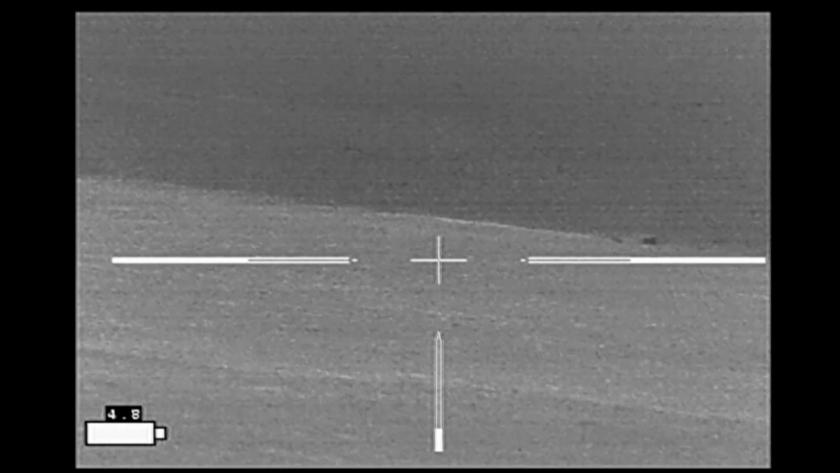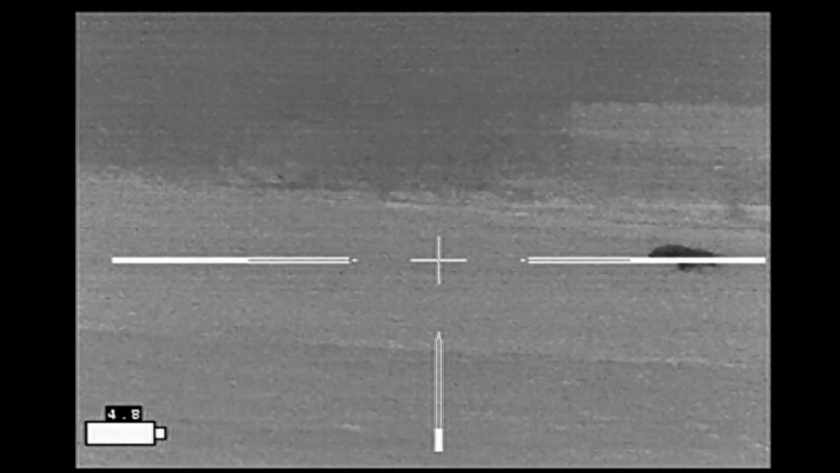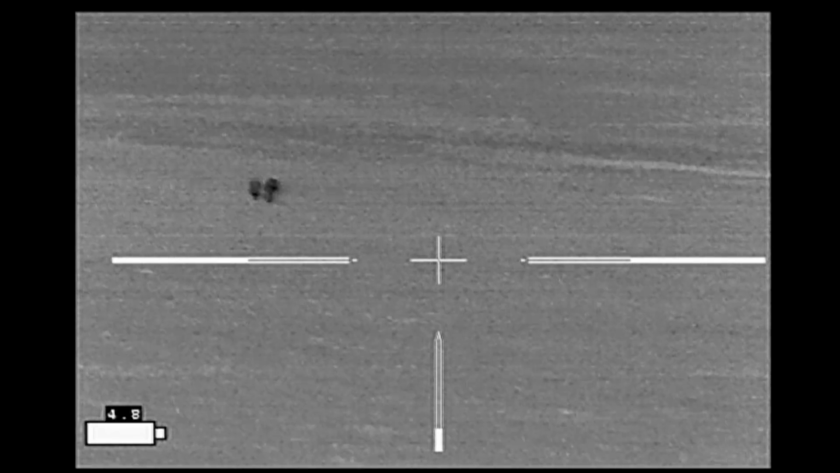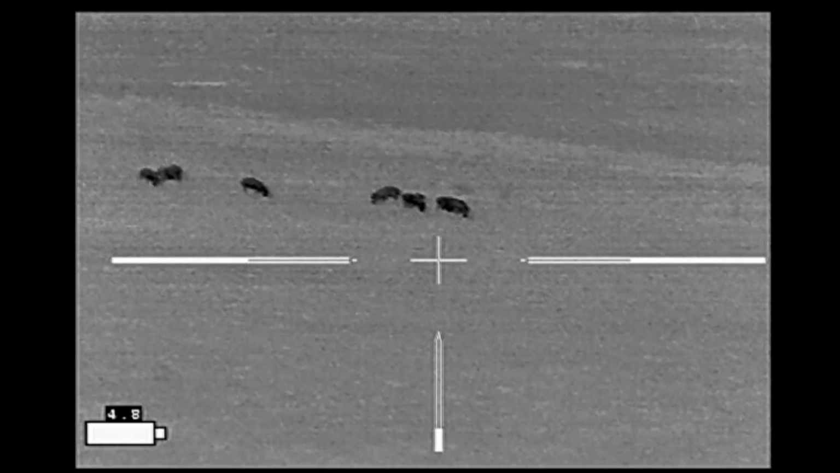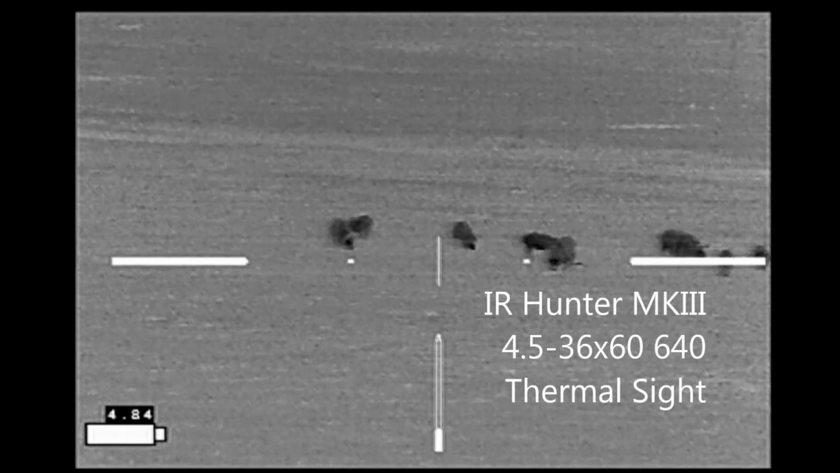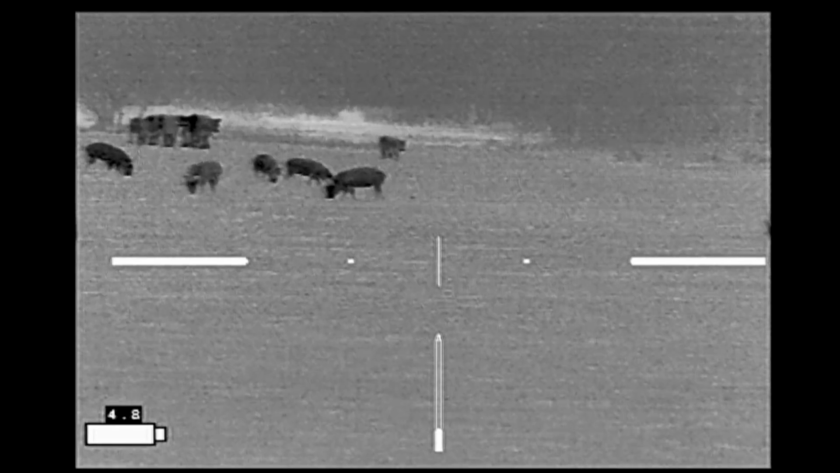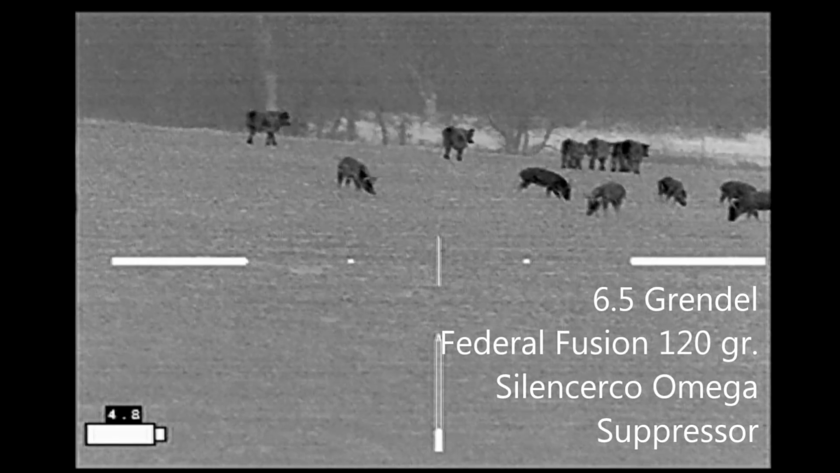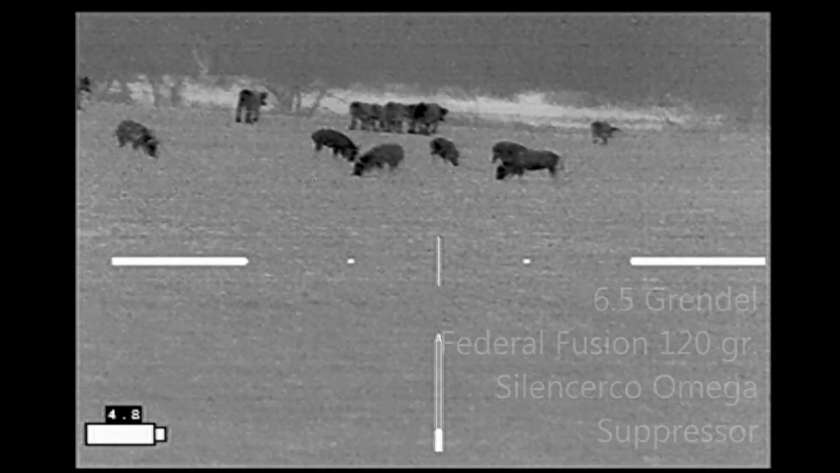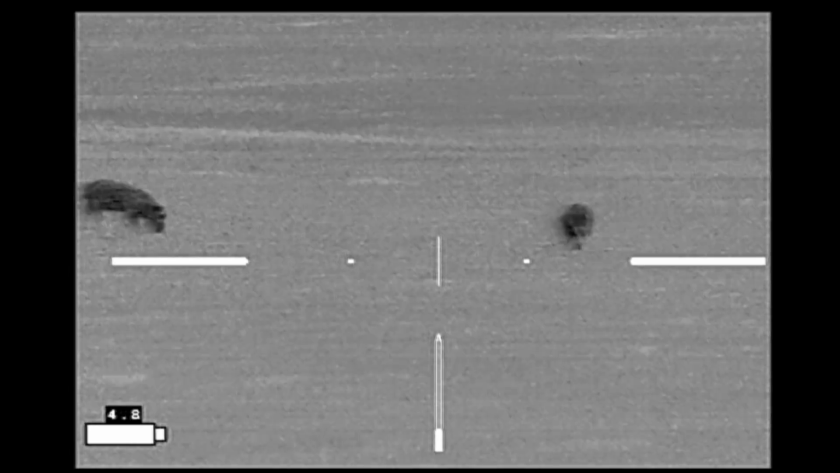Started my stalk, and as I made my way around, I tried to move downwind of the cattle so as to not startle them. But the cattle just came along with me as I was walking towards the hogs. Here I'm continuing to get closer and closer to the hogs, checking their position and noting that the cattle have come along with me and have actually moved into the area that I anticipate the hogs will be going.